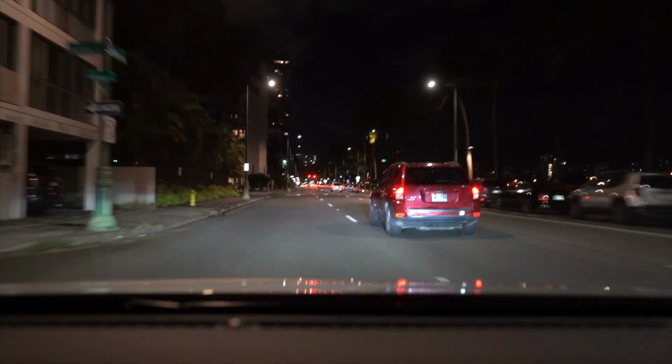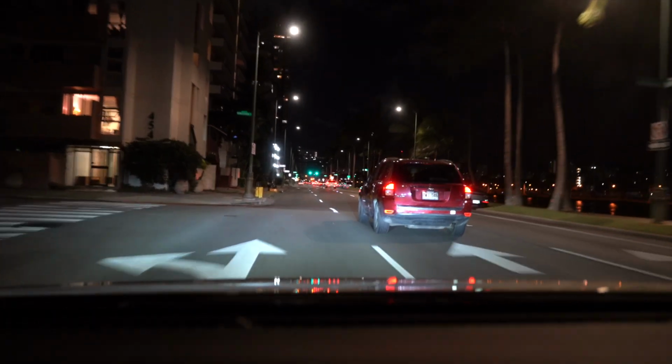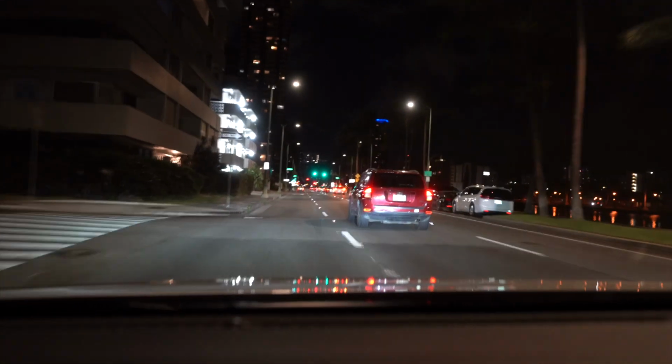Usually in the daytime it is busier, but right now it's nighttime.